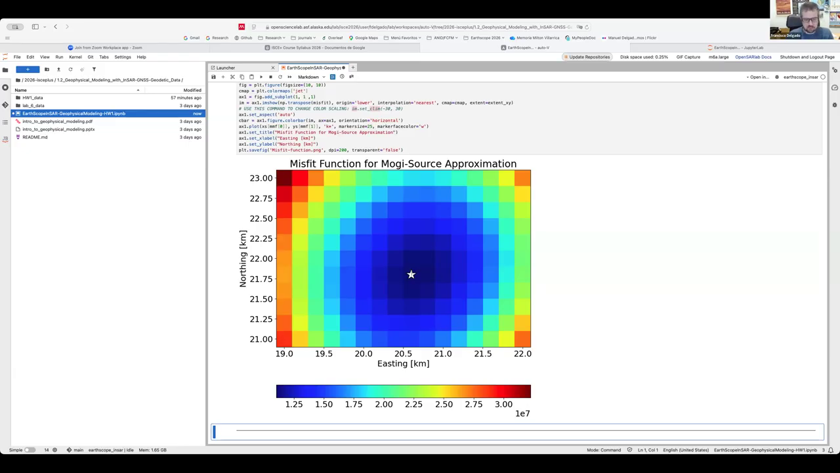So this tells us that this is the value that minimizes the misfit function and provides the best fit model parameters. The values are on a scale of 10 to the power of 7, which is a very large number.